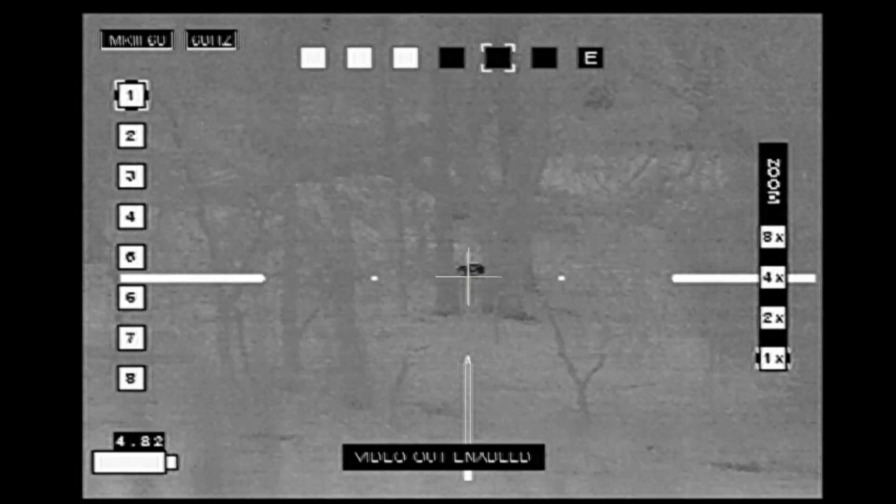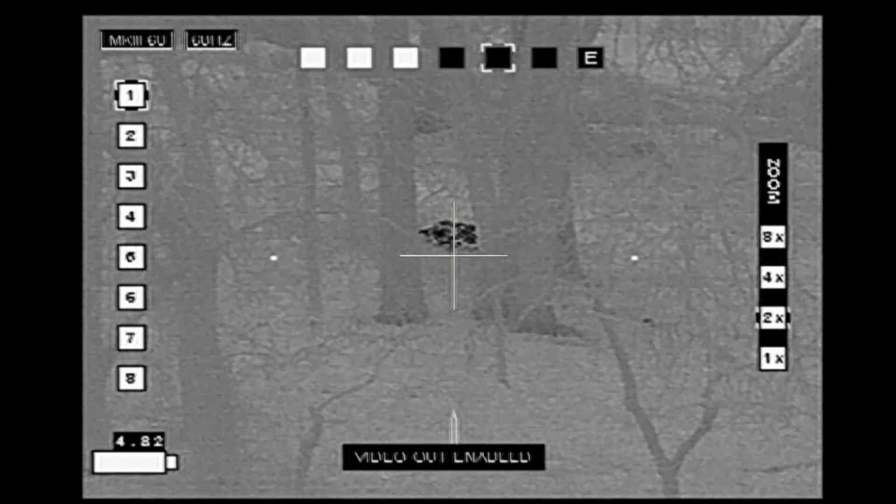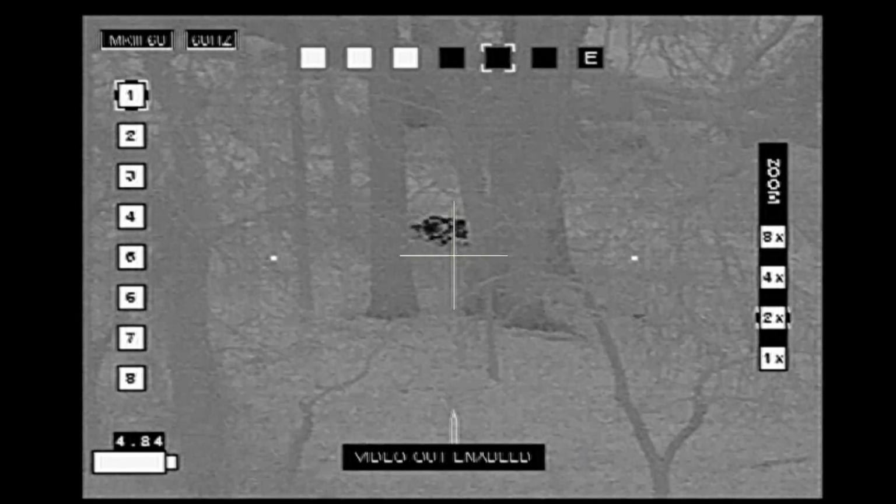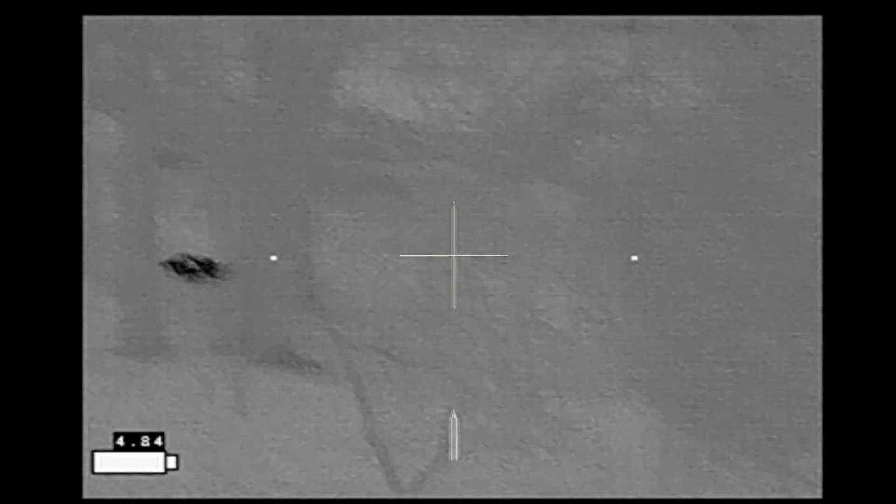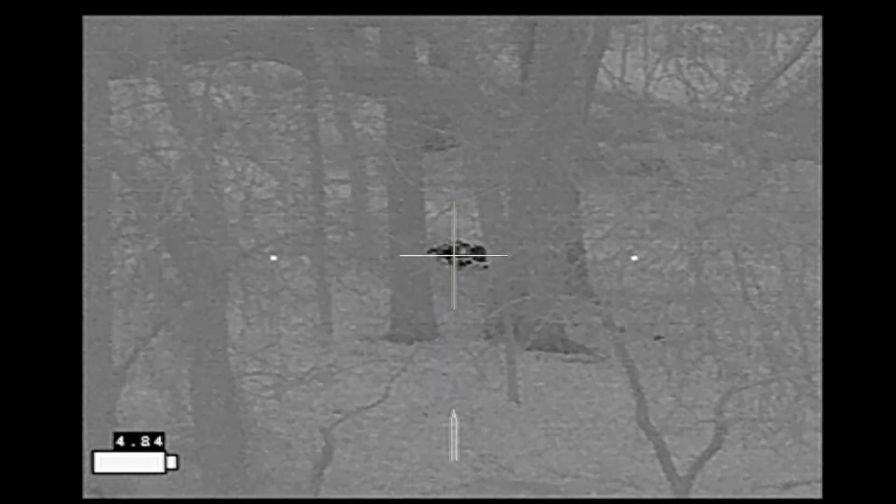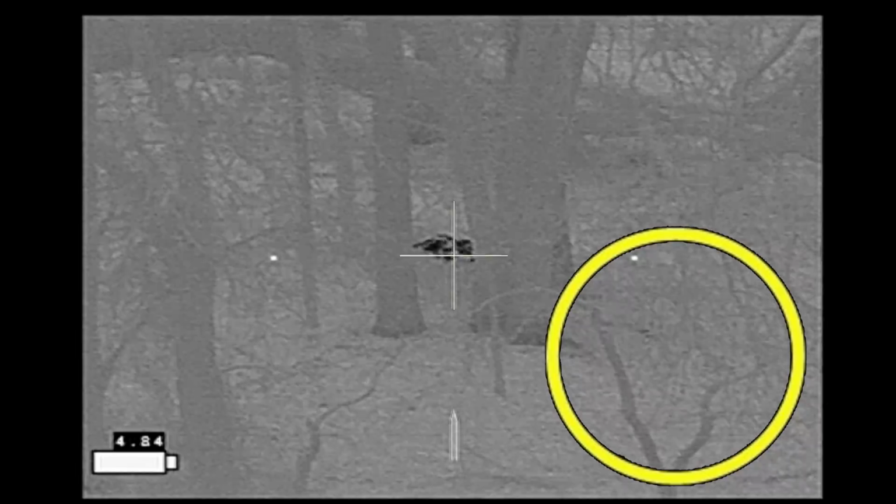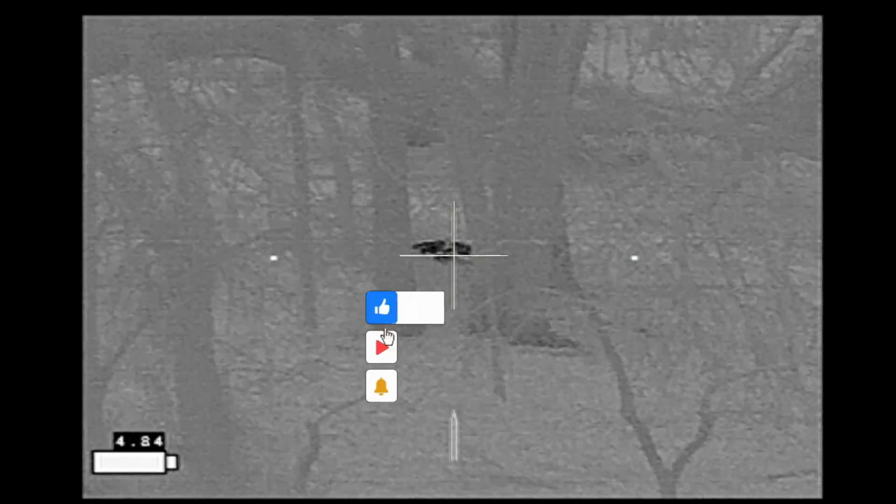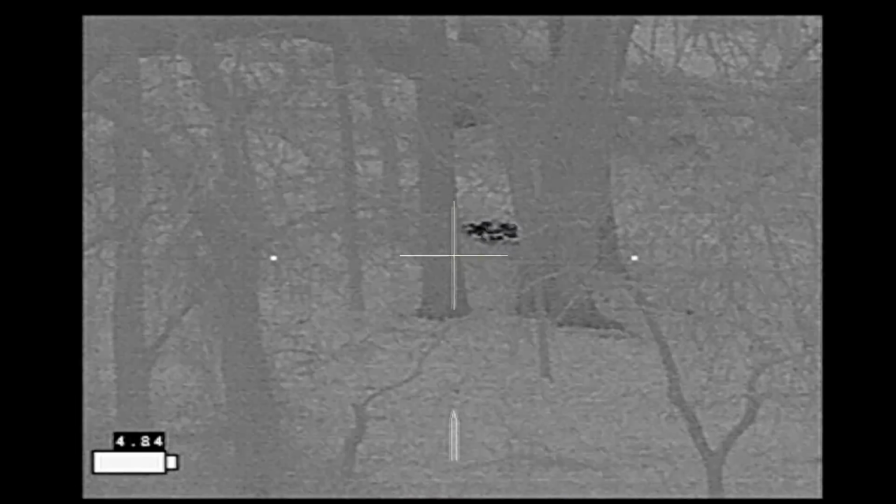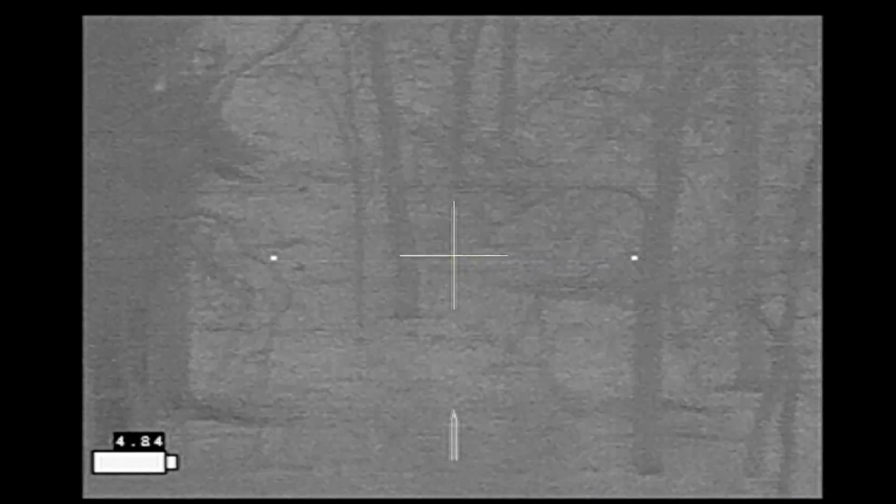Zooming out obviously does not help, so I'm going to zoom back in again. And look how gone it is at 30 seconds. And I'm going to let this run through to a minute so we can get the entire sequence. Just keep watching the blood trail. And as we're coming up on 1 minute, the blood trail has continued to disappear on us.